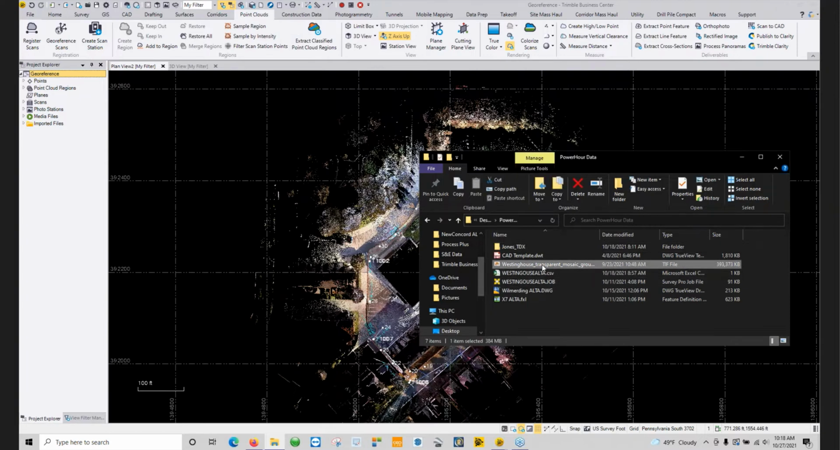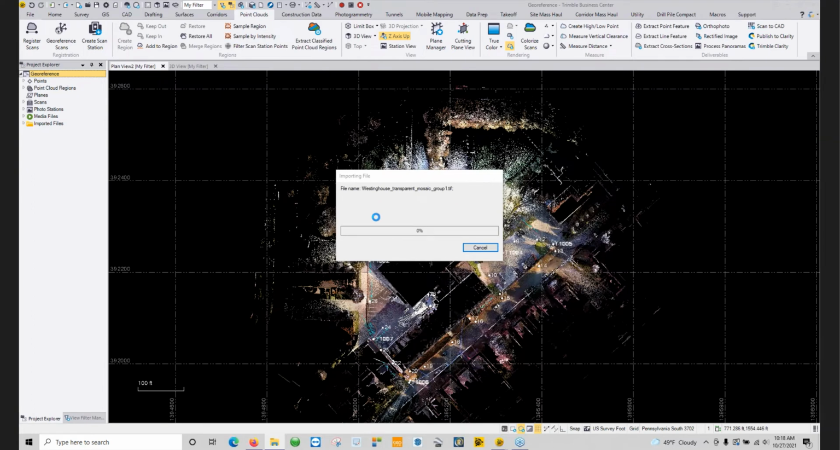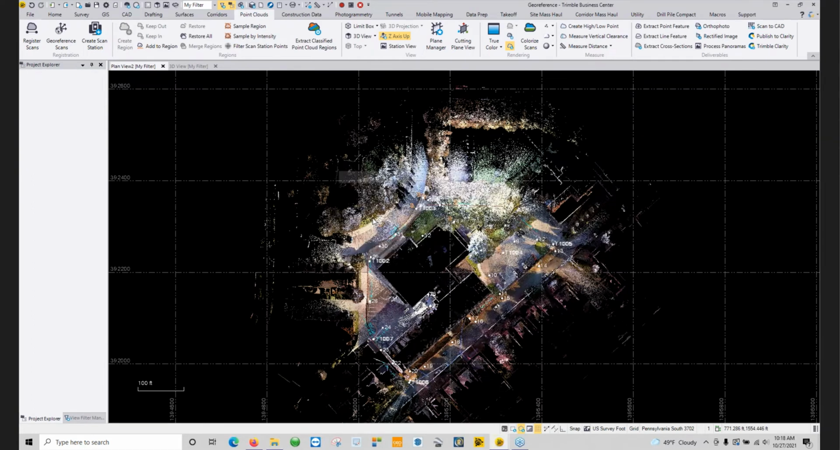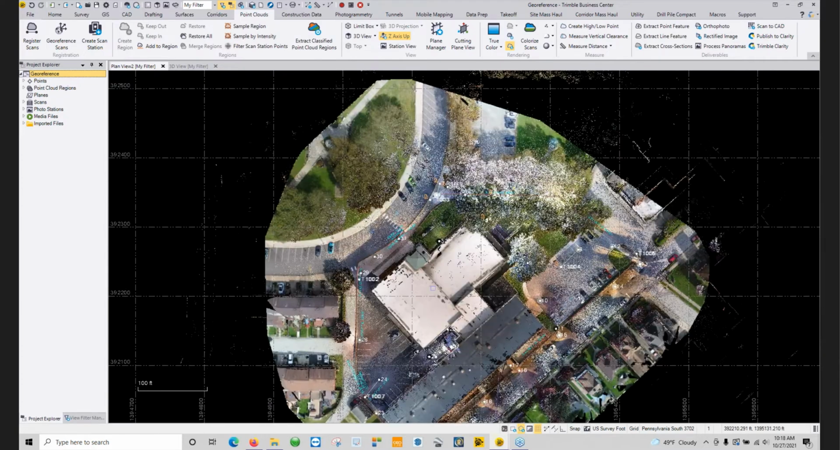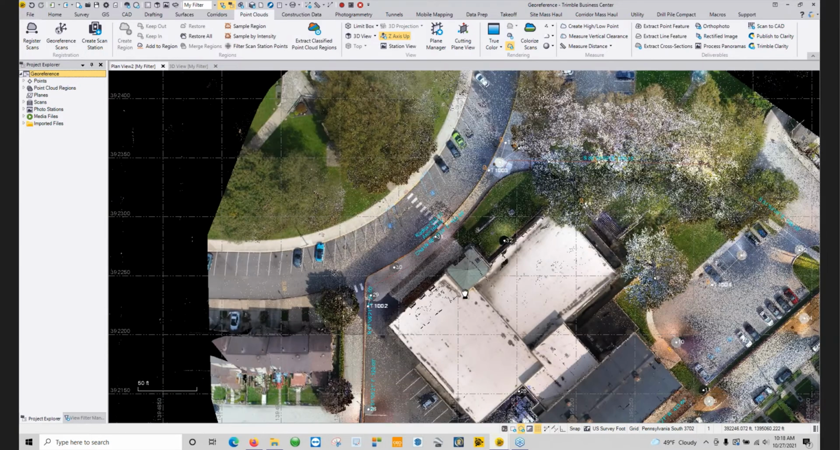So now that we're georeferenced, I can drag and drop and bring in my drone data. And all that it is is just this TIFF image. And there's the drone imagery overlaid on the point cloud.